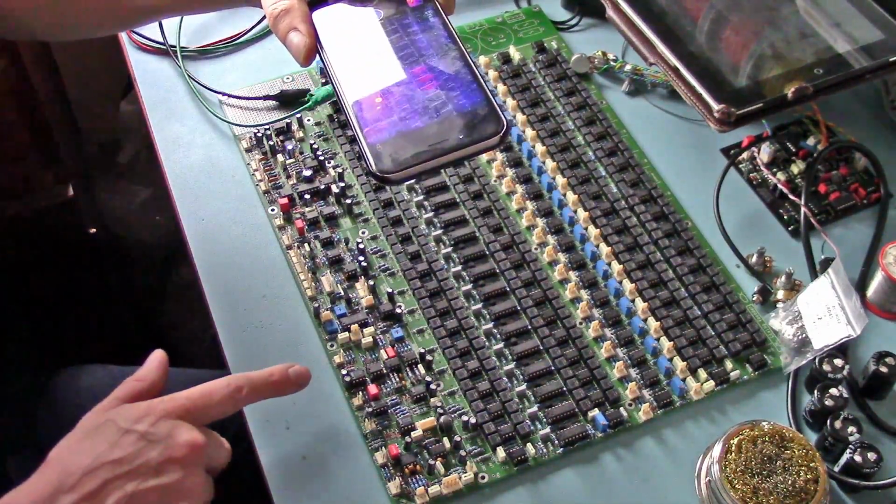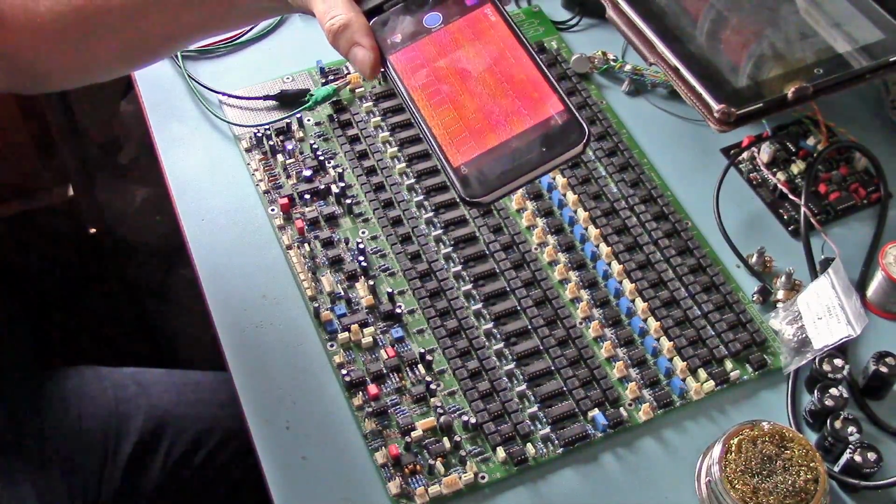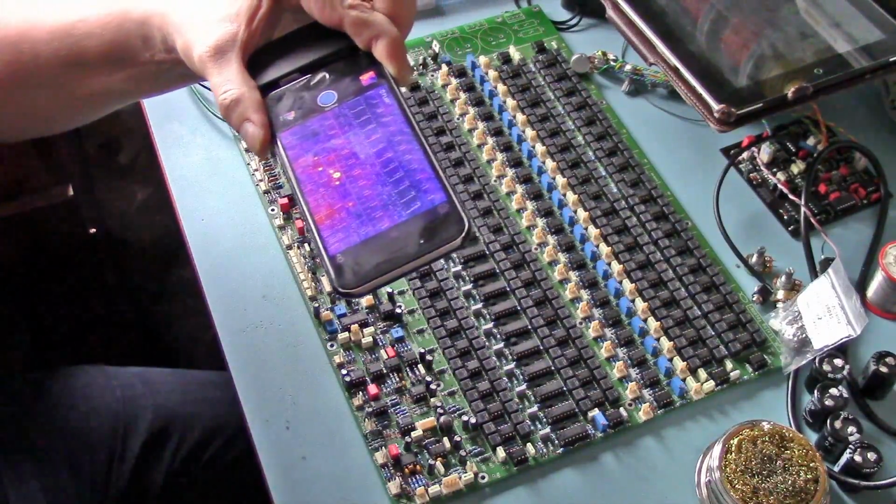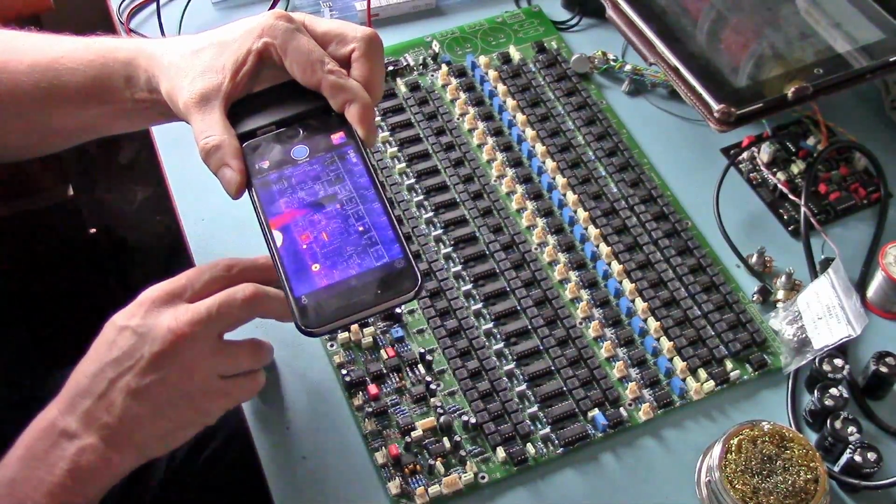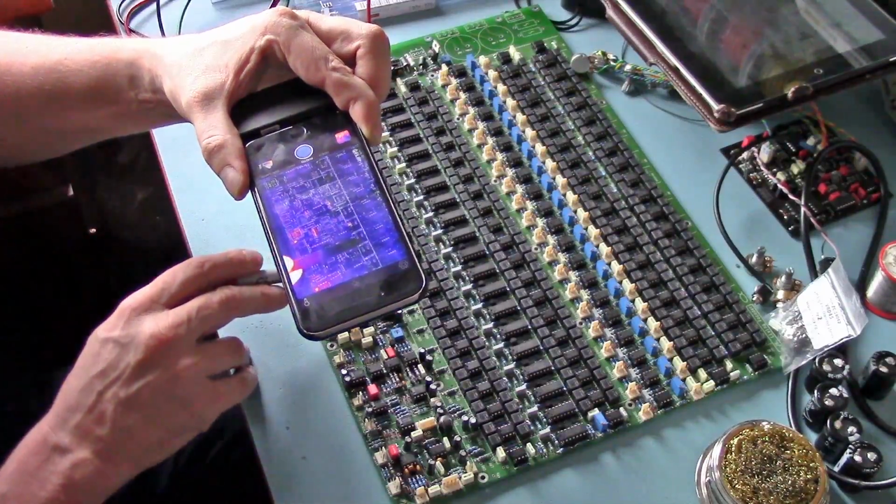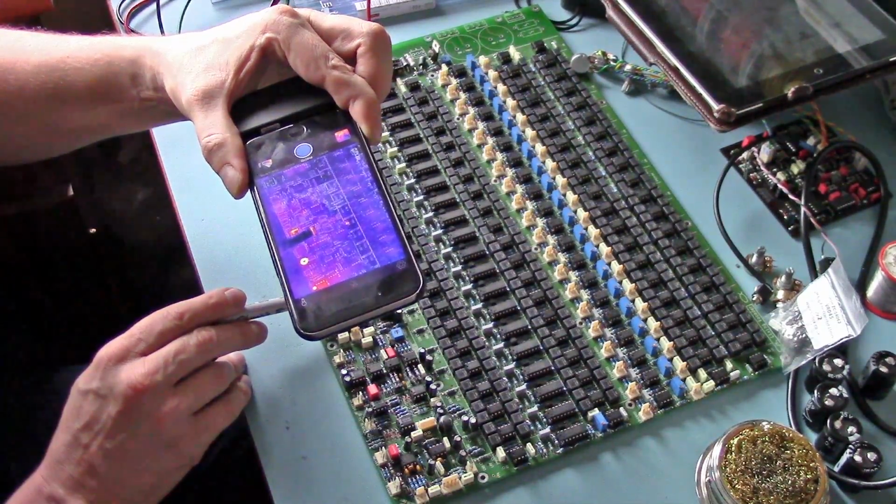Now that's starting to warm up, and I can see pretty much every chip on that board is on. The only hotspots I'm really getting, apart from the false readings from the reflection of the capacitor cans there, the only hotspot I'm really getting is from this regulator.